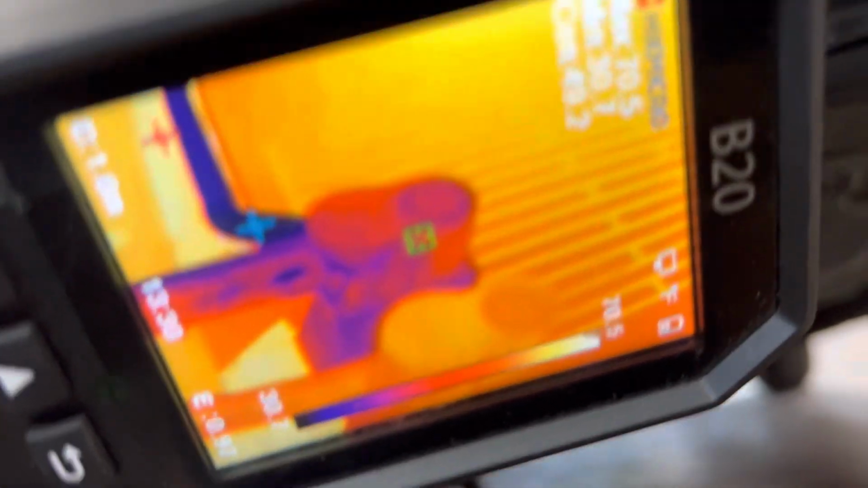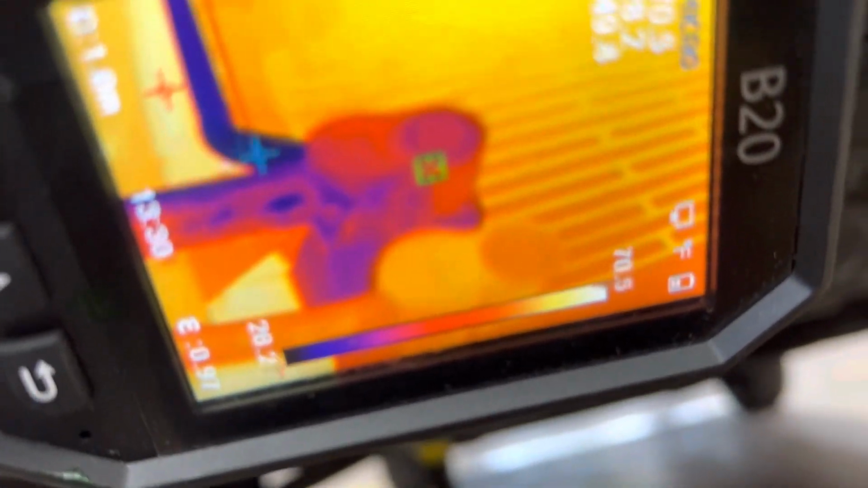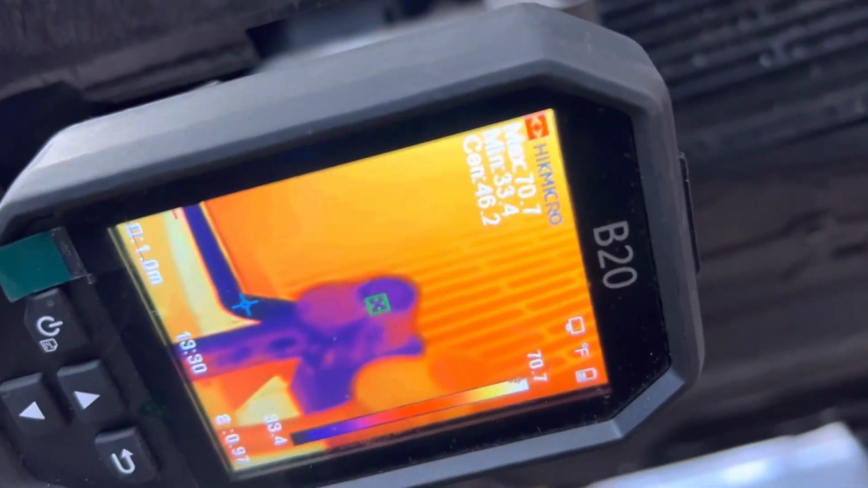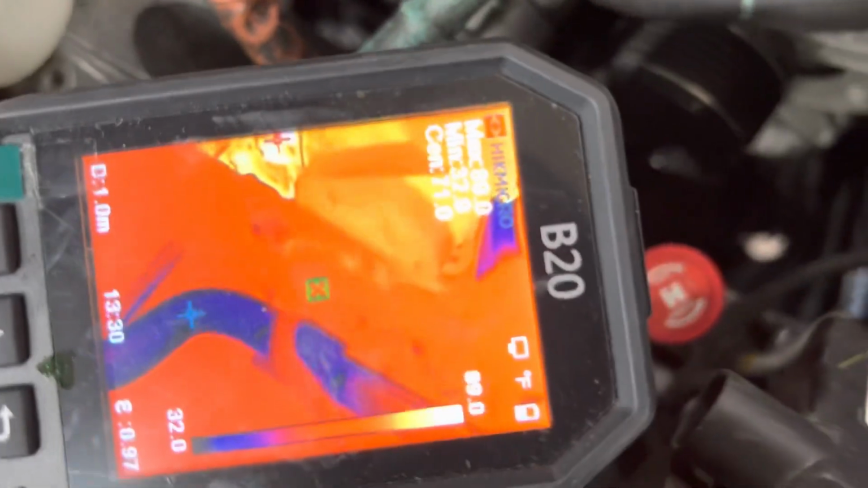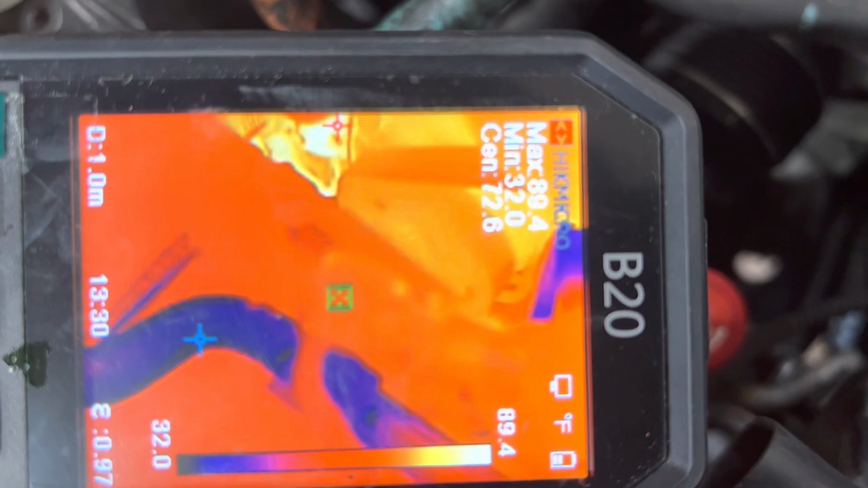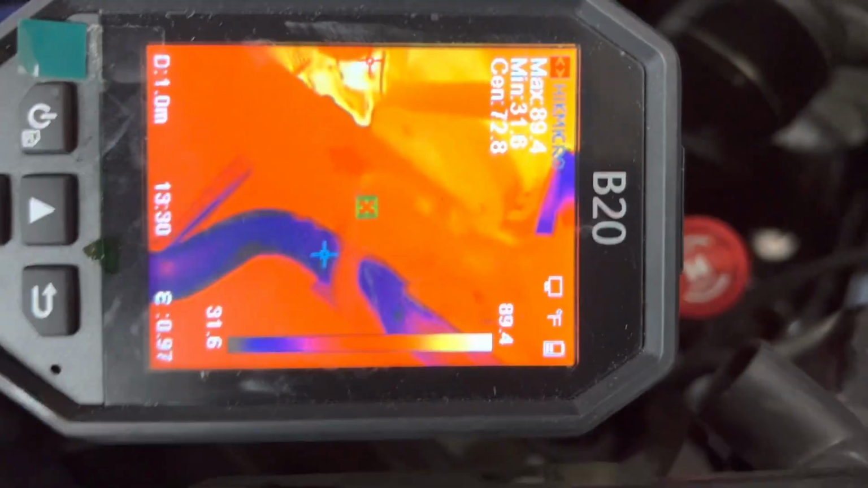And my center, where's my center at? I can't even read anymore. There we go. Center is at 40 some degrees, 47, I can't really see. Let's come up here. Let's see what the temperatures look like down in this area. Oh, we can see some blackness going on there. You see that right there, minimum temperature, 32 degrees. That was the liquid that was sitting and that is being pulled up in the bottom